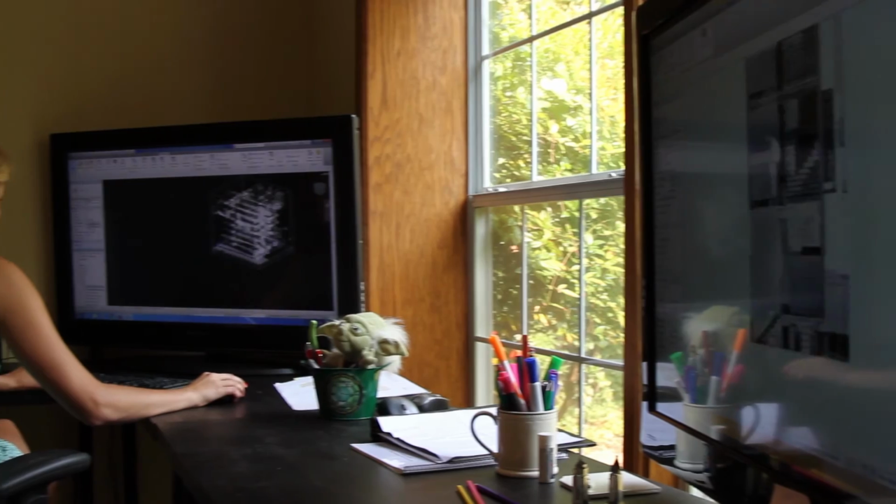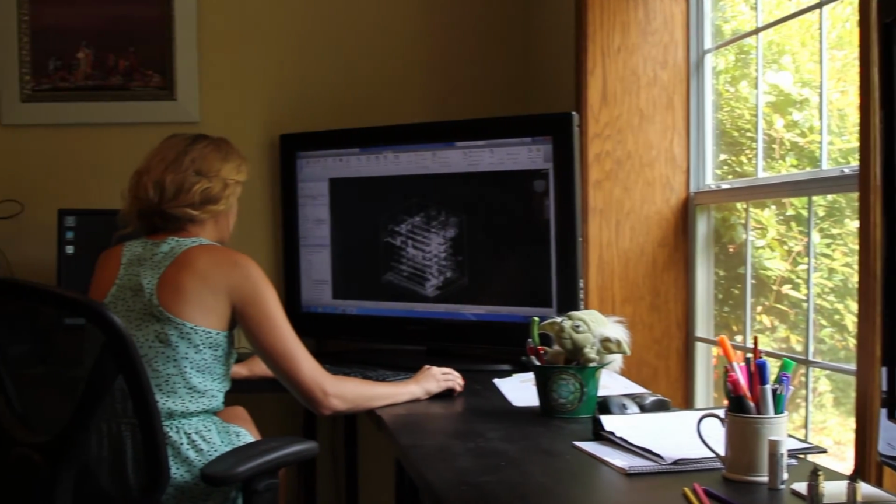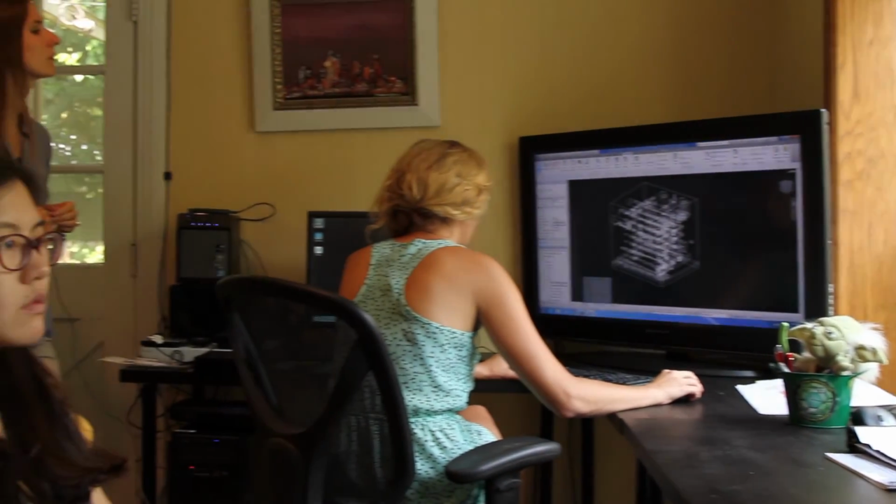I love it. BOXX provides us a super stable system that is reliable and has the power, especially with its overclocked CPUs, that can manage these large data sets that we're having to push around. We're talking about hundreds of gigs to terabytes of information.